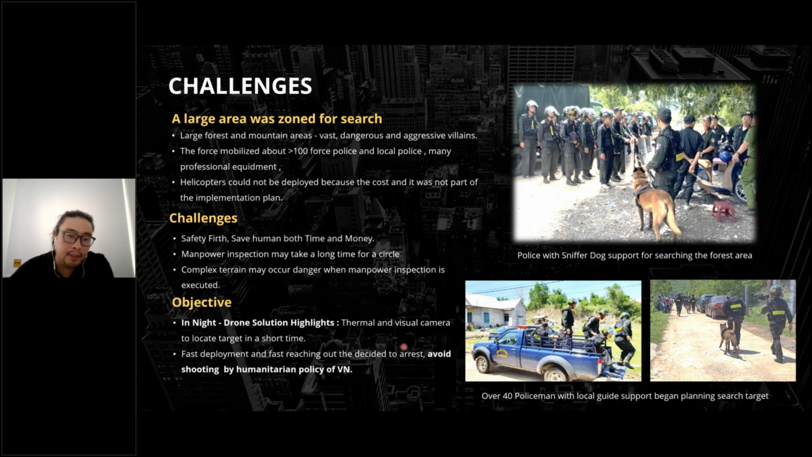At night we use a drone solution with thermal and visual camera to locate the target in a short time and in the plane. For the first deployment, we restricted the area around this site. Shooting is avoided because of the humanitarian policy of Vietnam, as the law does not allow the police to shoot.